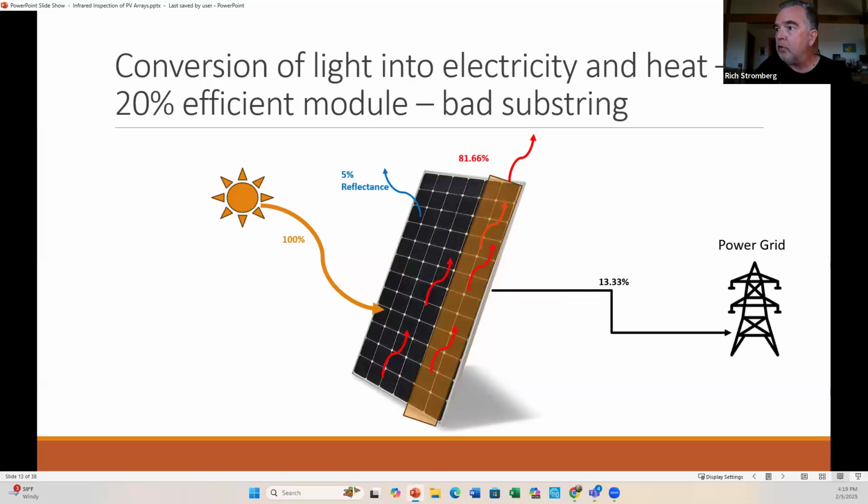And then this would be if there was one of the substrings that wasn't producing, most likely due to a failed bypass diode. You would see that instead of 20%, you'd get 2/3 of that total power going out to the grid. And then this part of the module would heat up more. This wouldn't. So you would actually be able to see a temperature difference across the module on this substring versus others.